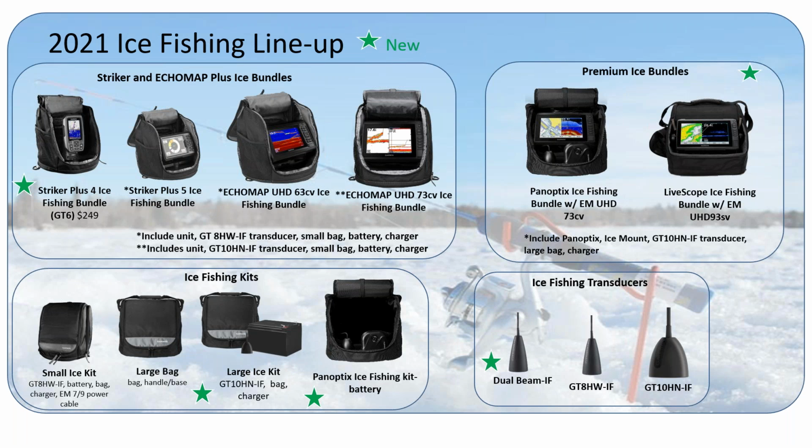But we also have an ice fishing kit. So if you already have a Garmin unit and you want to turn it into an ice fishing kit, maybe you've never ice fished before, or you say, hey, I've already got the unit, you can buy the bags. You can buy the bag with the batteries and the transducers. So we have all that available.